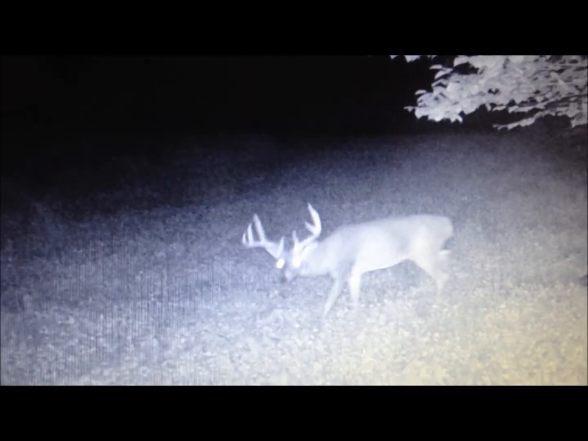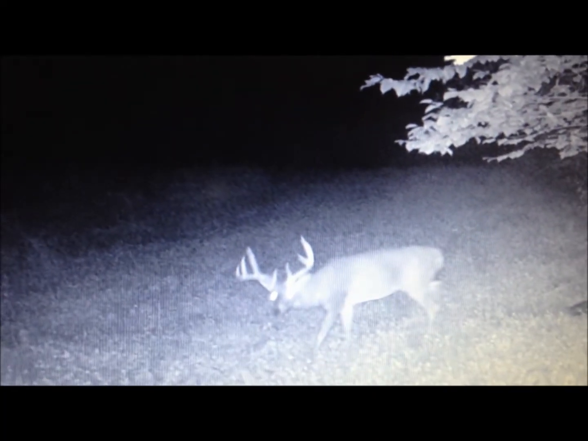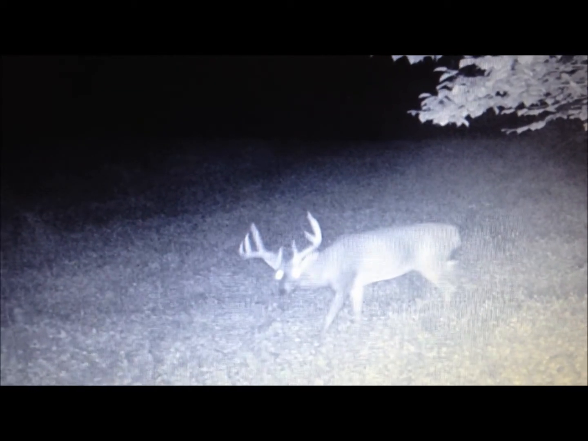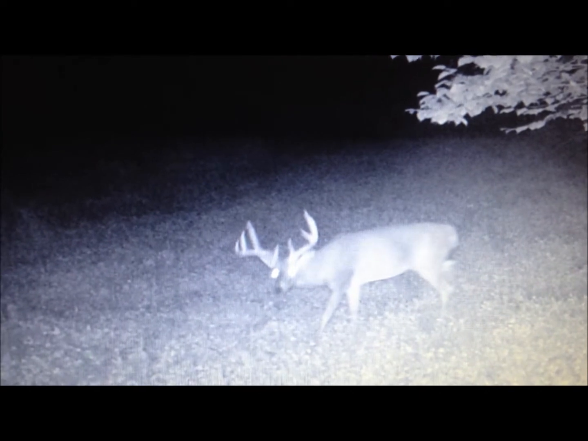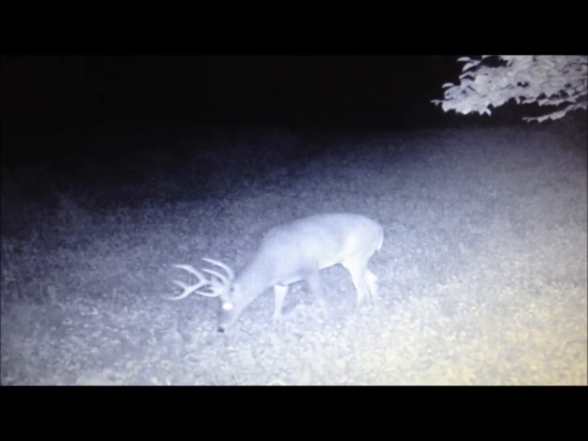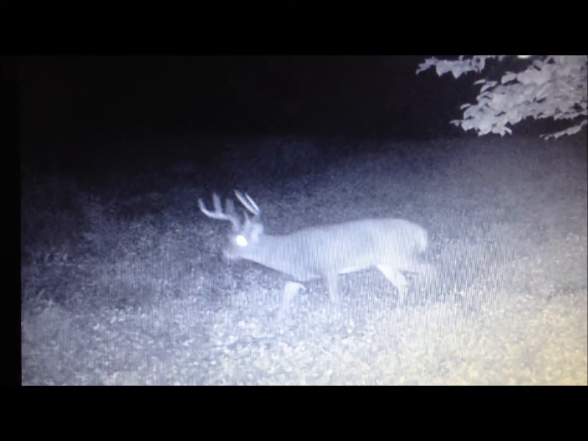This deer here is a deer that we call Ribcage. He disappeared on us last year and showed back up for the first time in almost 13 months. Actually going on 14, so he's just a giant. I don't know what else to say but giant. And then here's Sticker 8 right behind him.